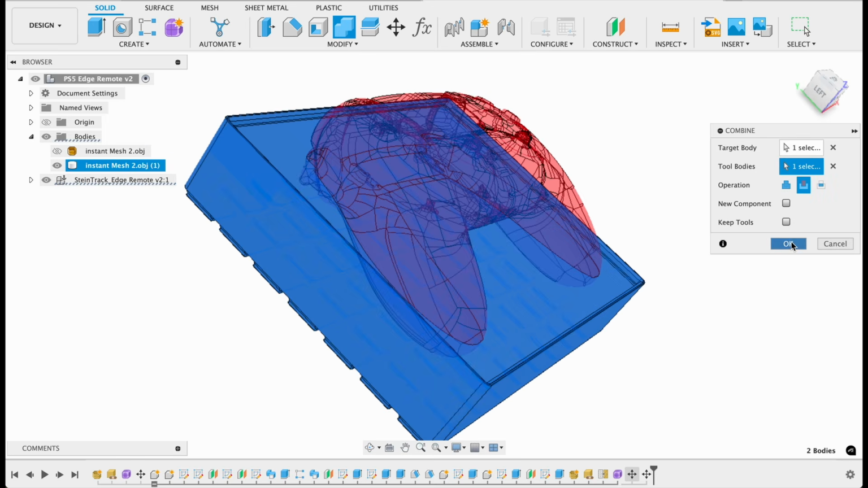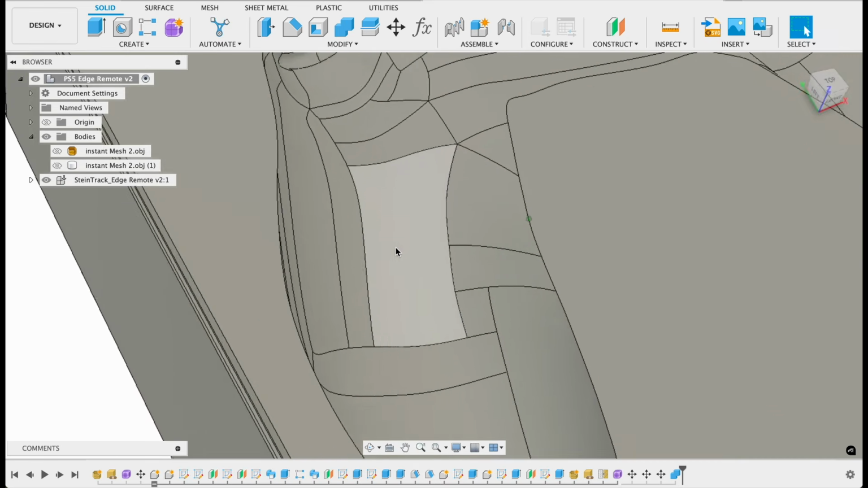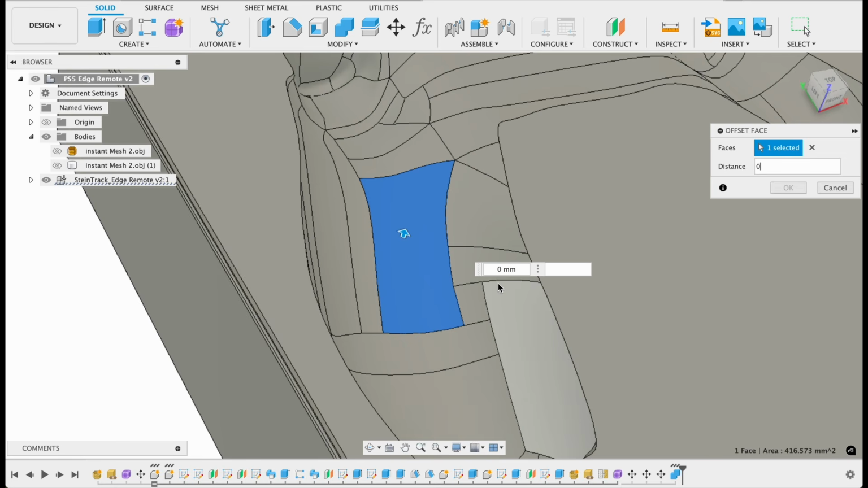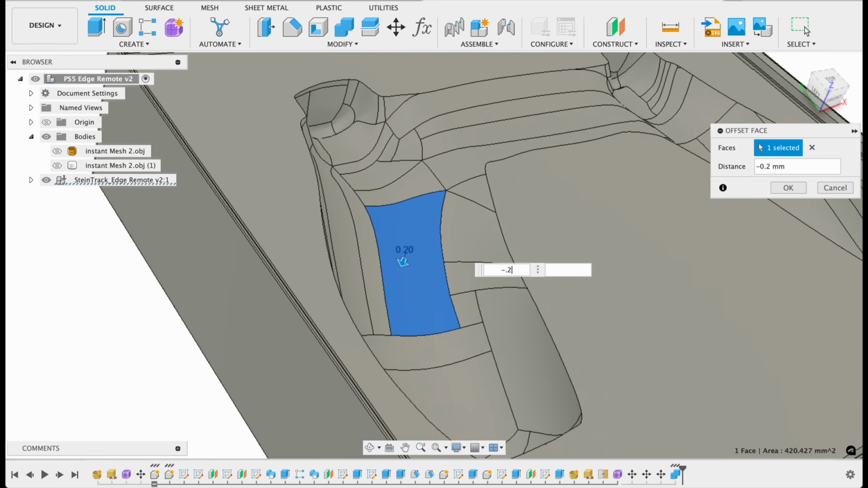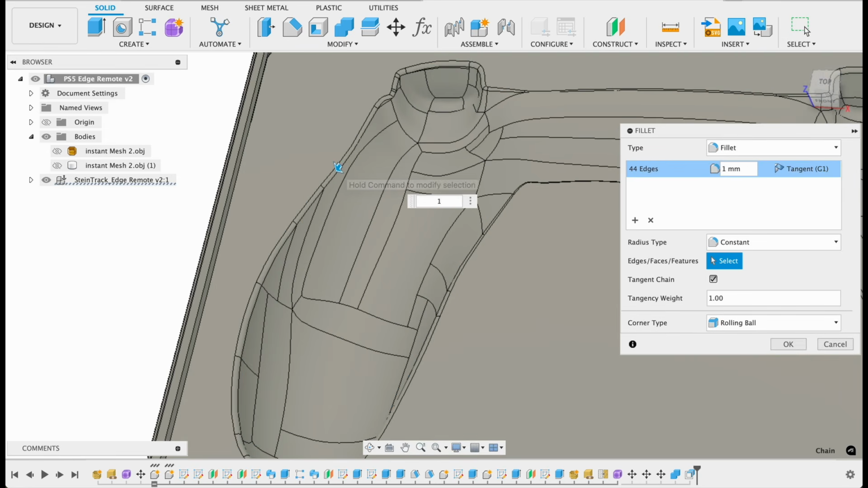And then say OK. And now we've got the perfect impression of this remote in the tray, but it is the exact size. So what we can do is click on a surface here, say offset face, and we'll make the surface just a little bit bigger by maybe -0.2. That should give us a little bit of room for the controller to fit nicely. And then the last thing we can do is just throw a fillet on this edge. We'll just go 1 millimeter.